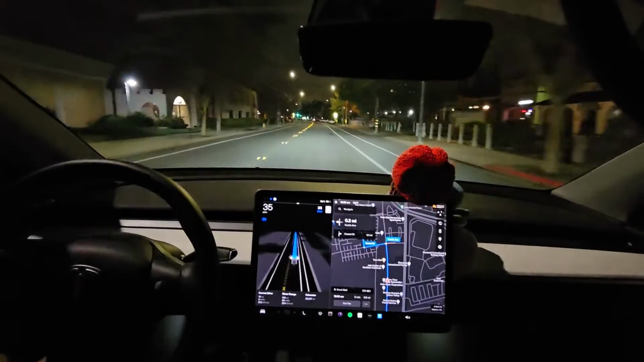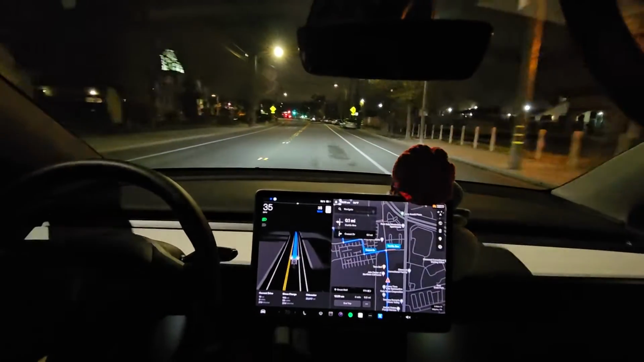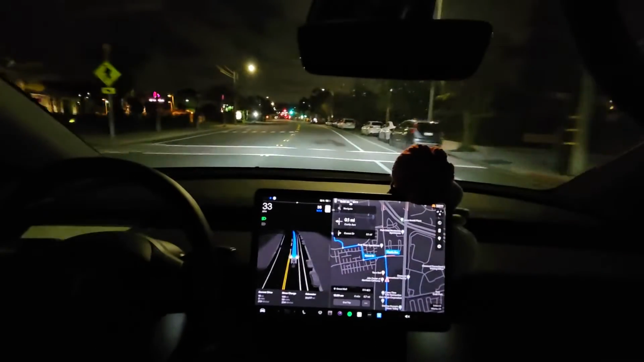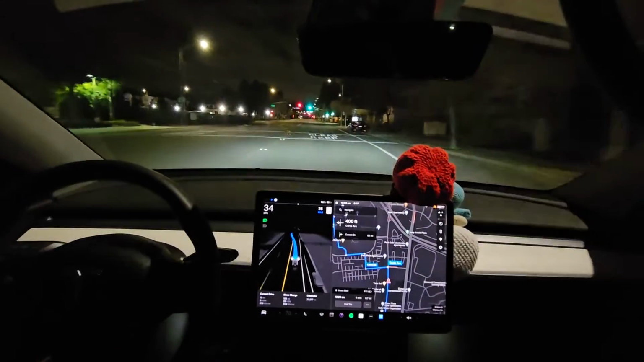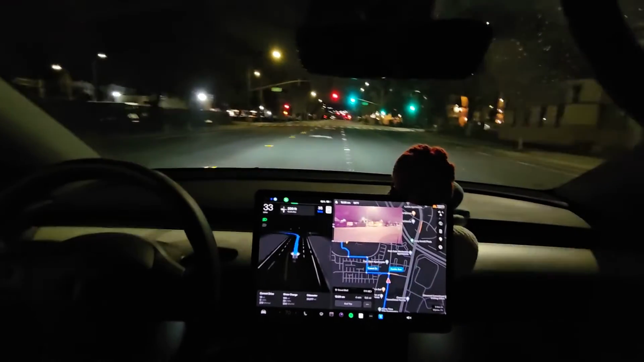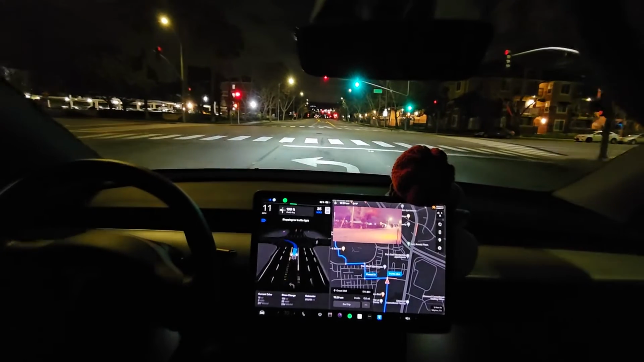Time to turn around, then we'll just navigate back home. In 500 feet, turn left onto Curtis Avenue. Okay. Now turn left onto Curtis Avenue. Oh my god, it hit the brakes kind of hard there.